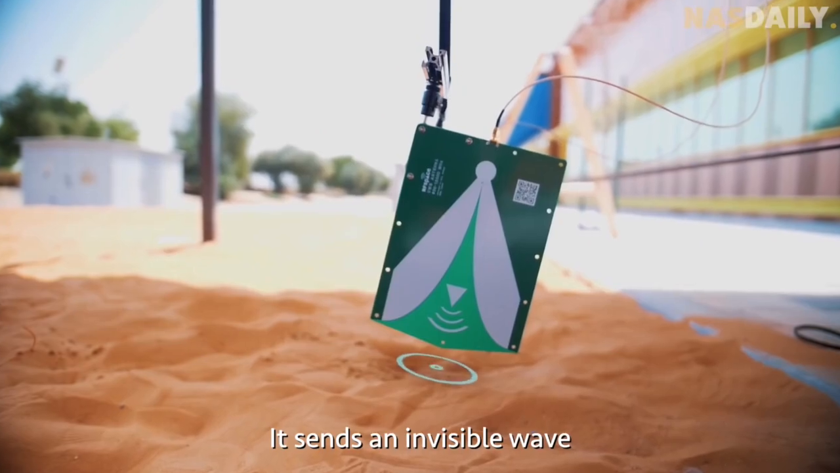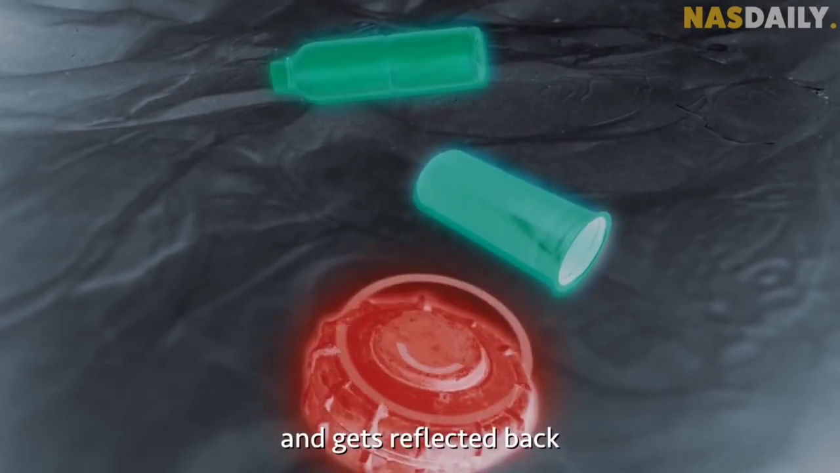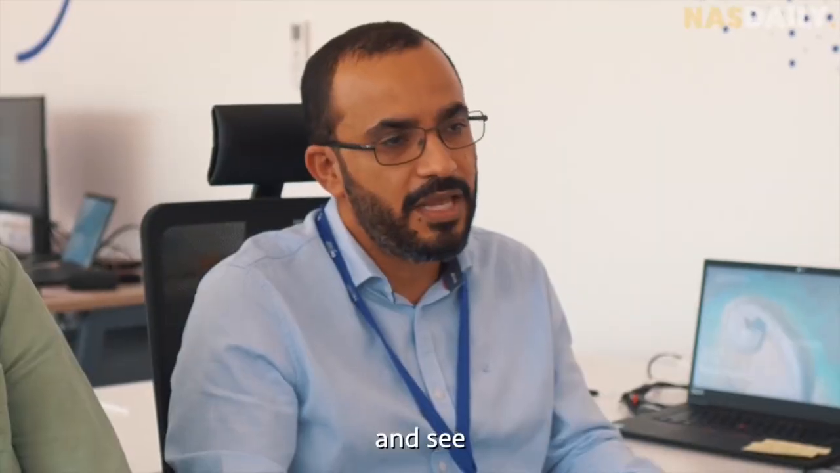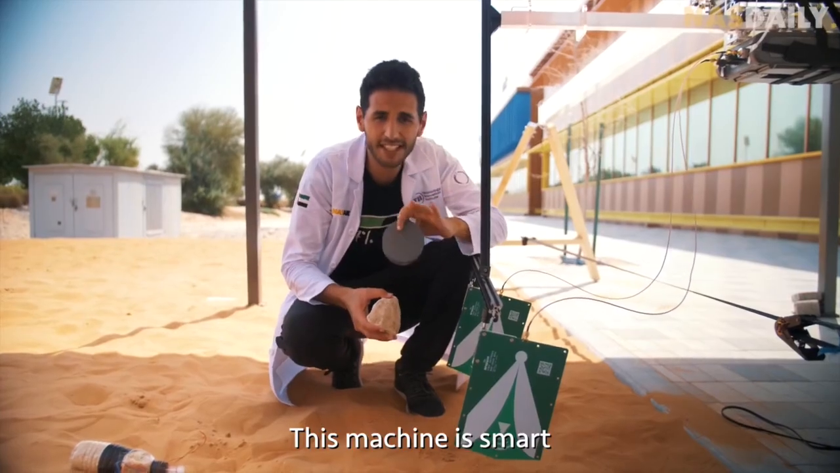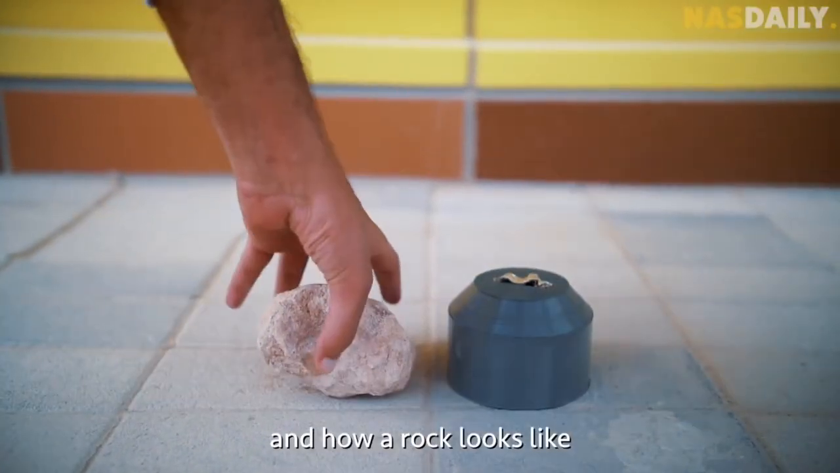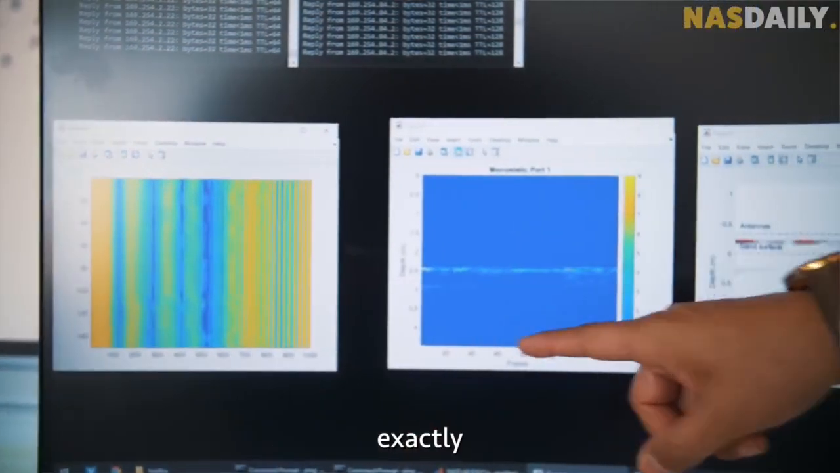It sends an invisible wave from this antenna that goes underground, hits an object, and gets reflected back. We create a device that can look into the ground and see if there is a landmine hidden. And we can train it to intelligently understand the differences between several things that you will find there. This machine is smart because it knows how a bomb looks like and how a rock looks like. So using AI, it can tell you where the landmines are exactly.